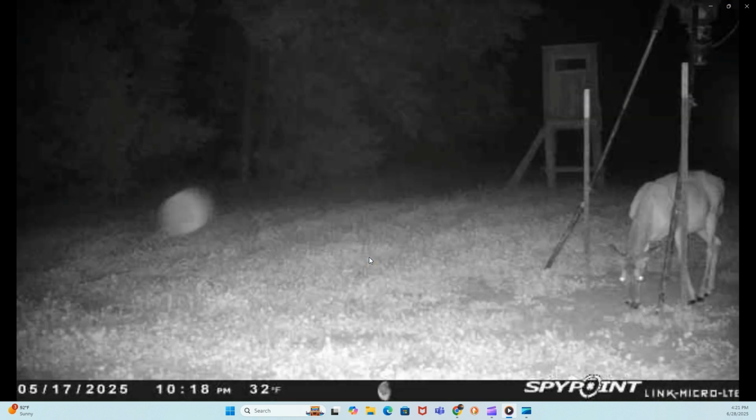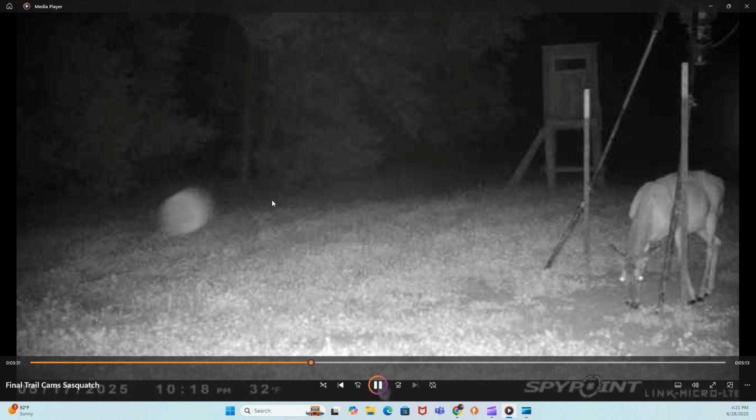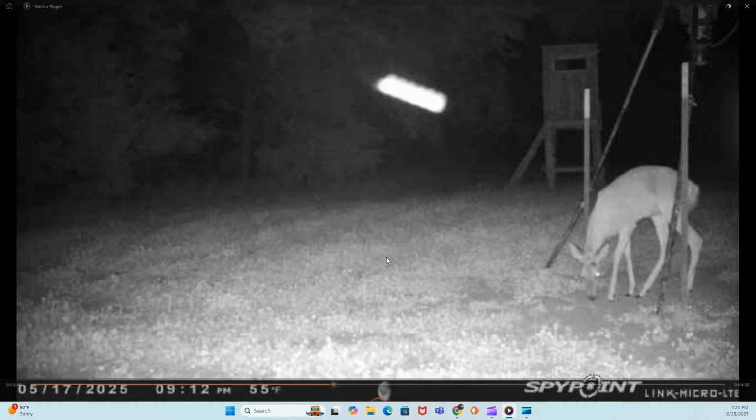There's no anomalies on the sensors in them, and the batteries are all charged up. And again, here's an orb going in this one area. This one area is kind of notorious for it. I know exactly where this is, and this deer doesn't seem to be bothered by it. But this is pretty orb friendly over here. This one area, and it's near a body of water.